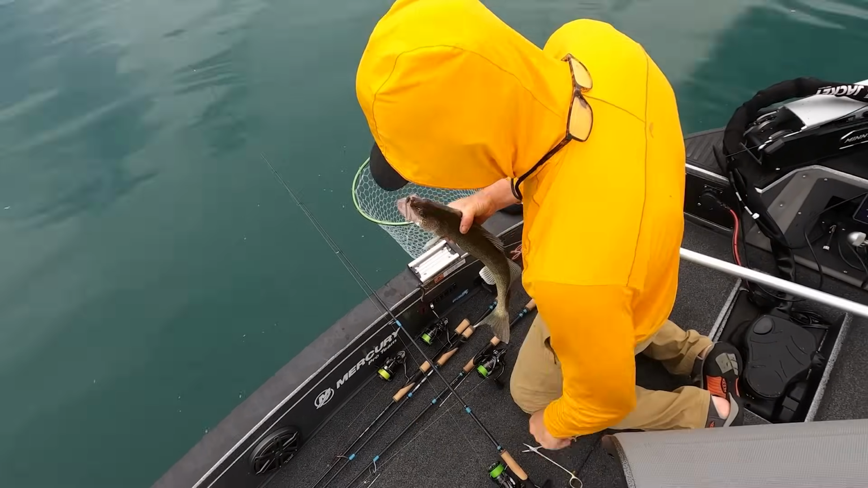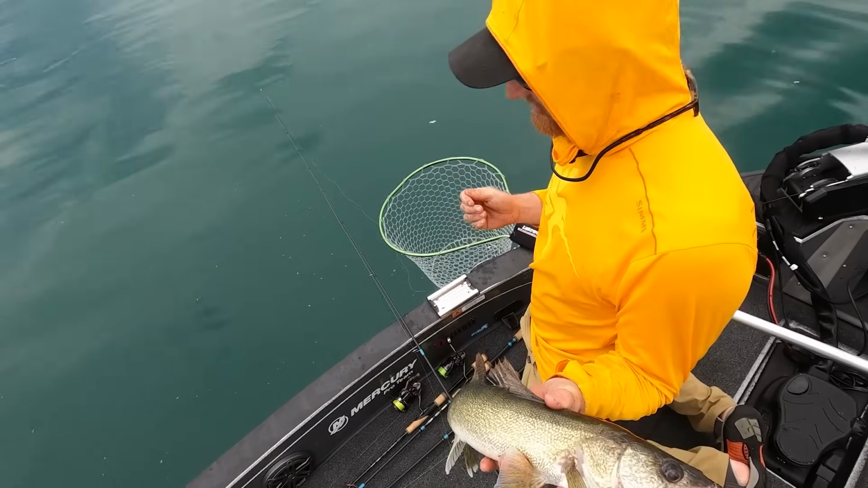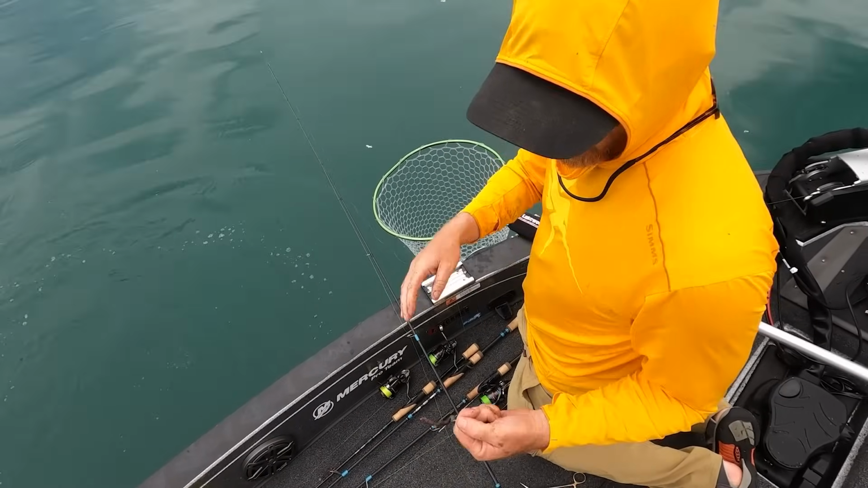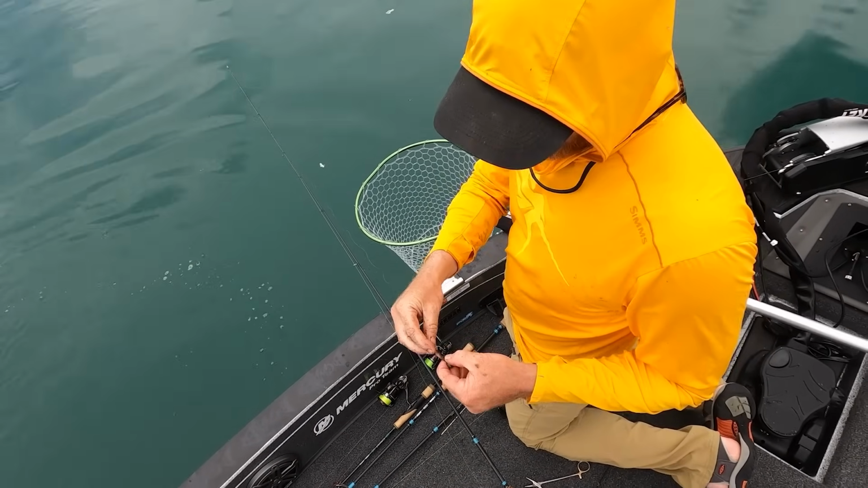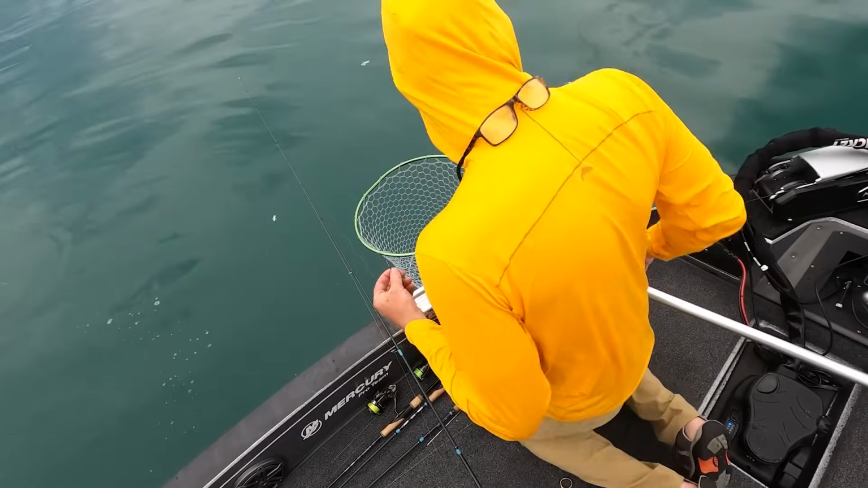Again, not the biggest one we've caught together, but we're learning all these different conditions, you know, that's the thing. You go out and you think that you got her pegged out, figured out, and then you realize once the conditions change or the fish move, maybe we don't know as much as we think we do. So that's why we're kind of playing around here.